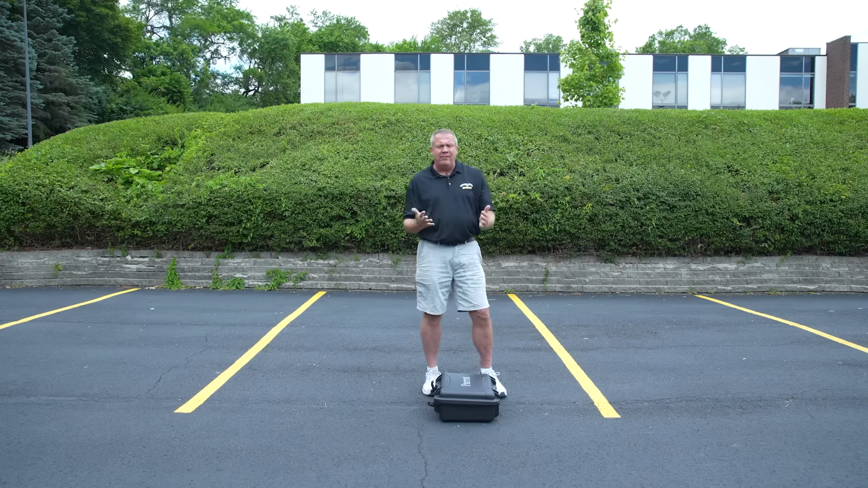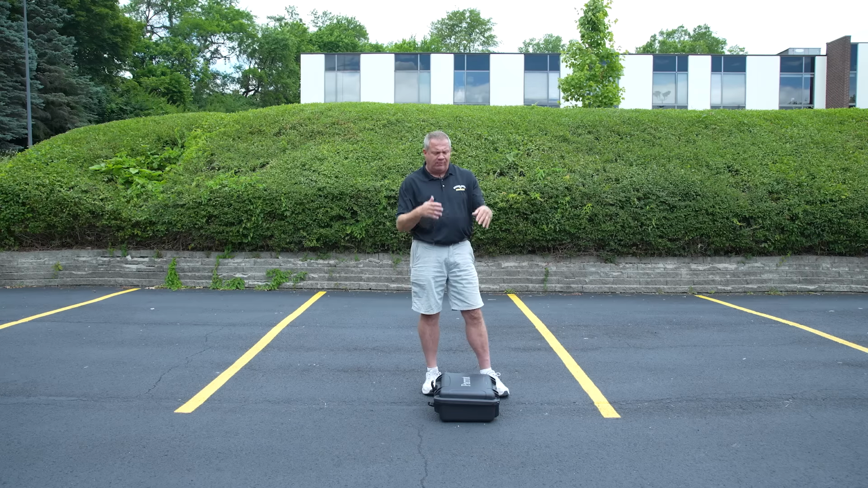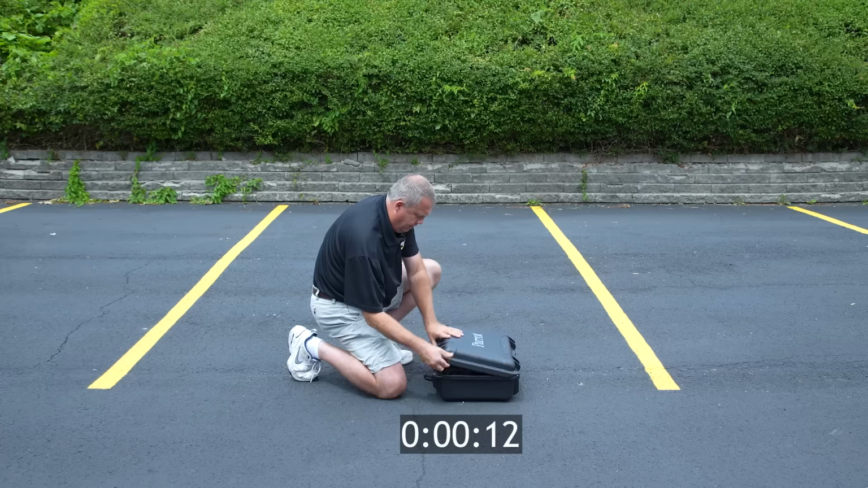So an important aspect for public safety is quick deployment. So we're going to go ahead and test how long it takes to get the aircraft out of the case, powered up, and into the air.